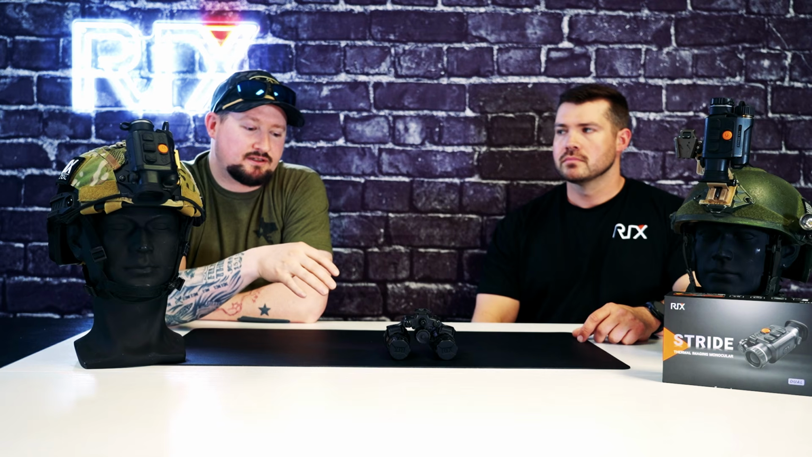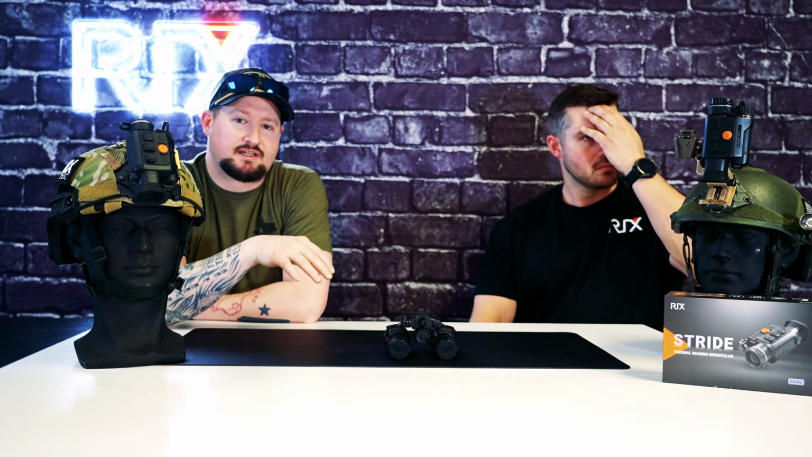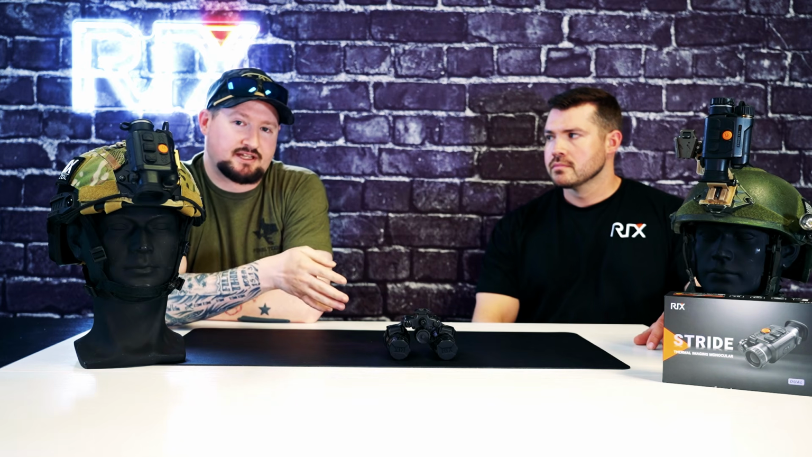With night vision, you're basically turning nighttime into daytime. So it's essentially the same thing, in my opinion, as using a spotlight versus using a device to be able to see that spotlight. With the thermal, you don't need light. It doesn't need moonlight. You don't need an IR light. You don't need nothing. It's going to detect that heat signature from your target out there, and you're going to be able to see it through the grass. You can see it through trees.